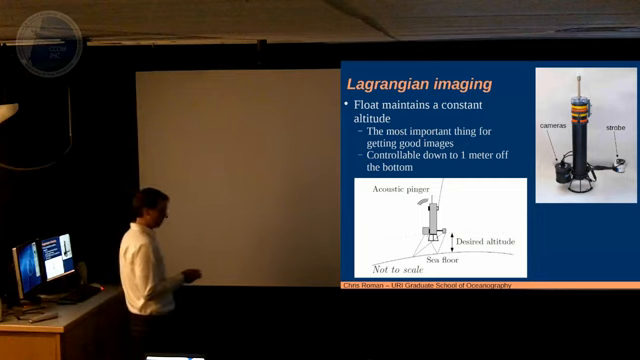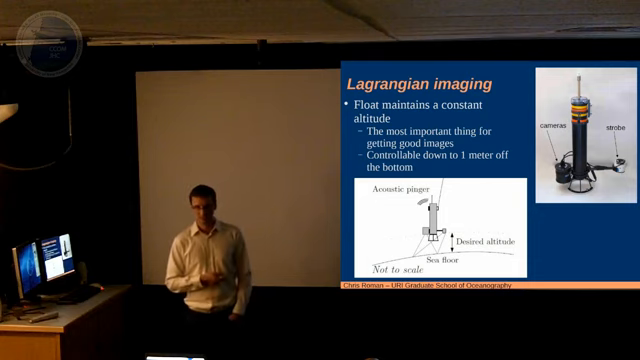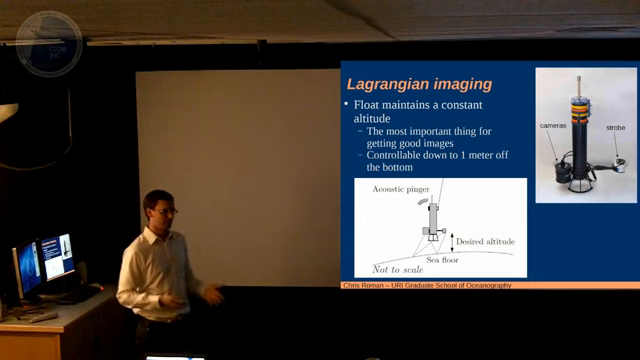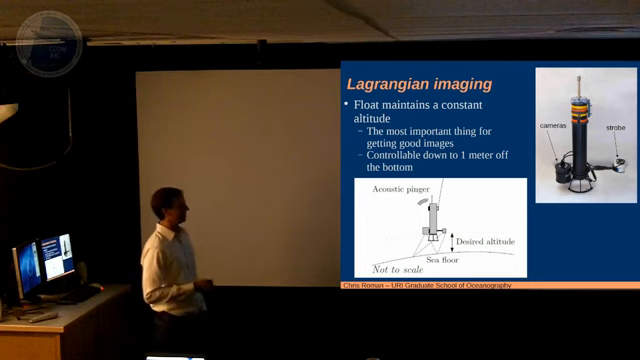So if you can do this constant altitude, we had the idea, why don't we throw some cameras on this thing and take some pictures? Because constant altitude is the one thing you've got to get right if you want decent pictures of the seafloor. If you want constant scale and constant illumination from some strobe source, you better get the altitude right. So we have a camera system and a strobe we put on the float. You can throw it out, give it some desired altitude, and it'll drift along and rattle off pictures.